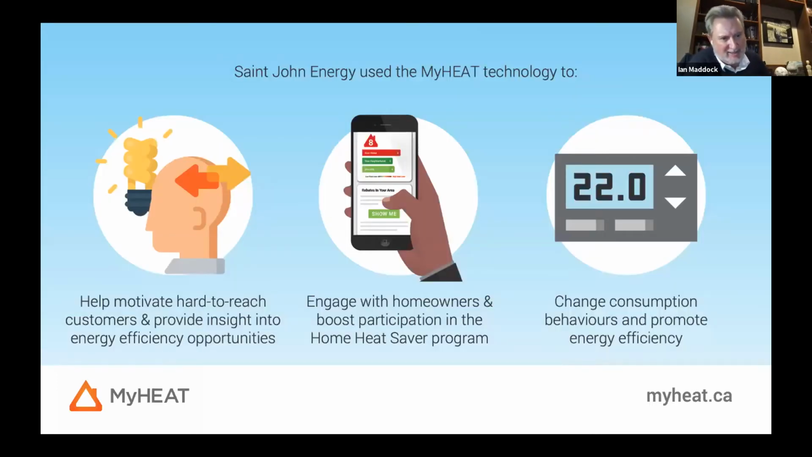In the project, St. John has been using the technology to reach those hard to reach customers. So really trying to find those people that maybe don't know a lot about energy efficiency, showing them where the opportunities exist and pointing them towards energy efficiency programs that can help them out.